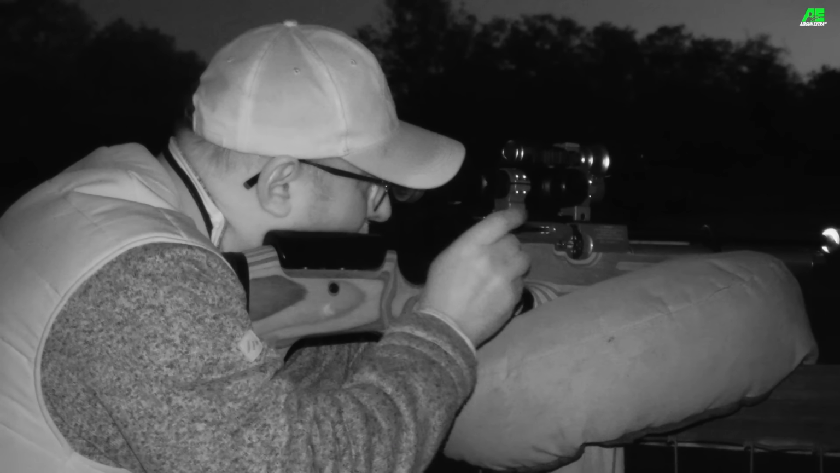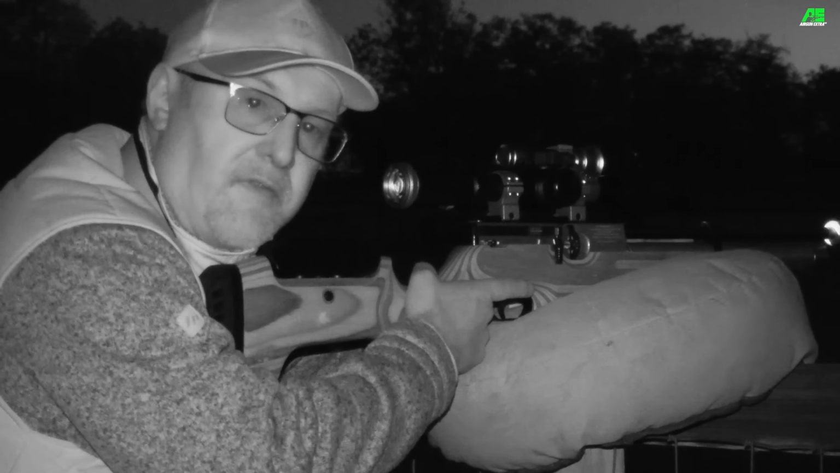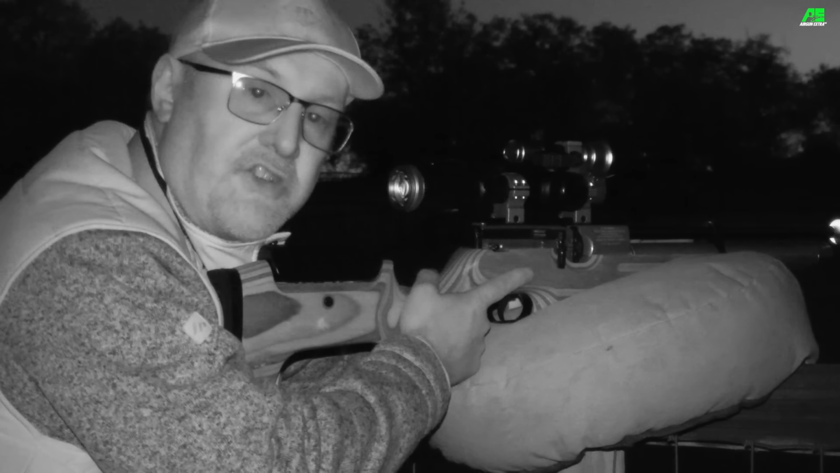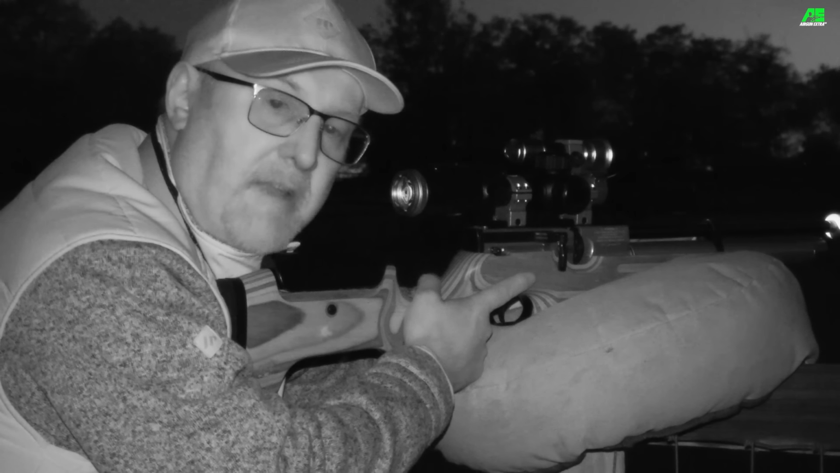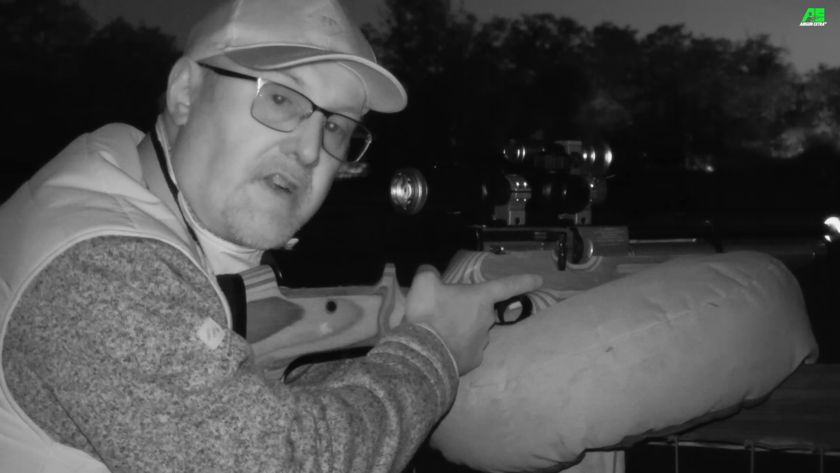We'll have to wait quite a while there for him to just move clear of the fence on the other side of the paddock there. Another shot of around about 42-43 metres, I think. But looked like he went down nice and clean, so I'll go and get him in a minute.